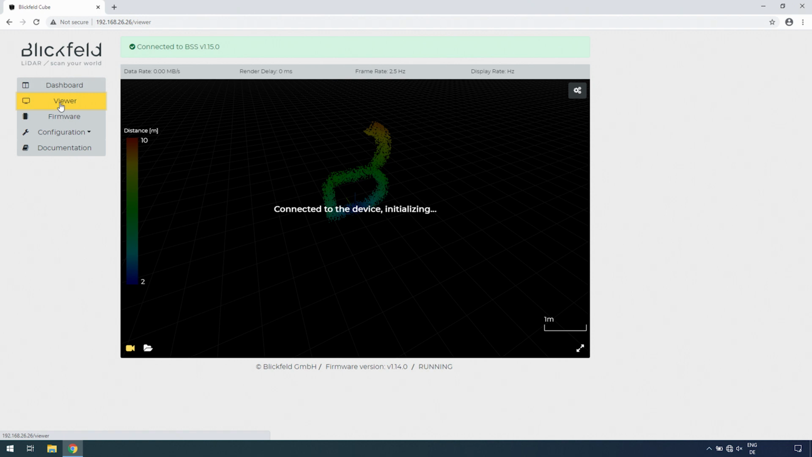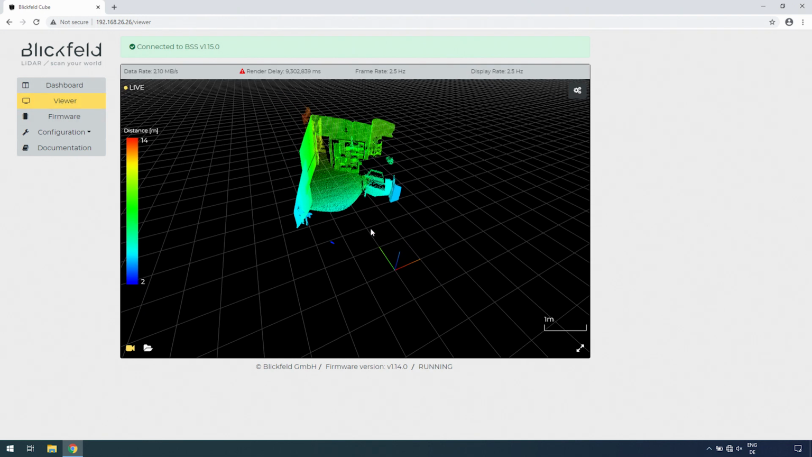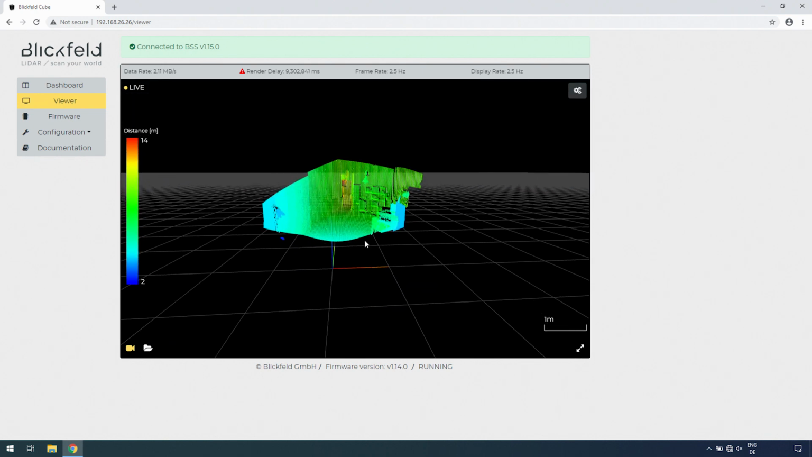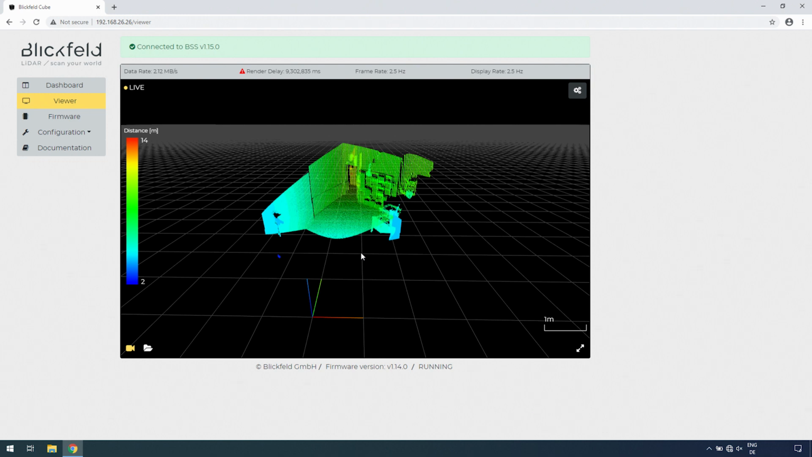By clicking on the Viewer tab, the device starts scanning. A point cloud will be shown after a short startup phase of the device. You are now seeing a live stream of your sensor. To learn more about the user interface and how to configure the point cloud, watch our other videos.